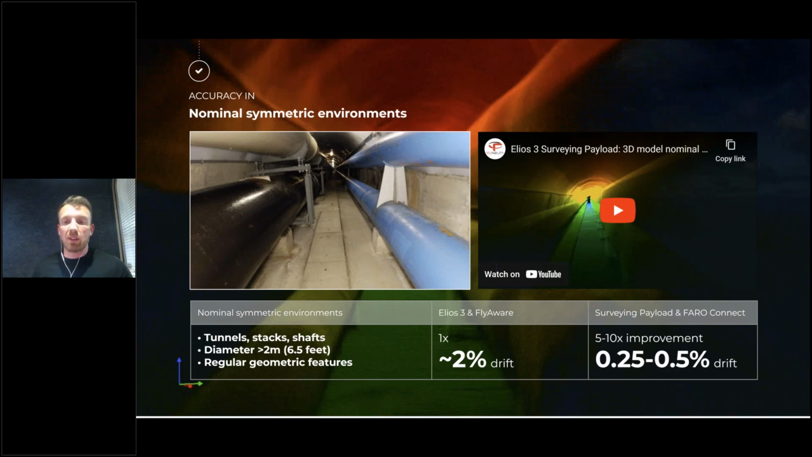So in this environment, comparing it to laser scan data that we got previously from surveyors, we're within the 2% of drift factor with Elios 3 and Flyware. However, what we're seeing with the survey package is we can get that drift factor to between 0.25% and 0.5% of drift. So it's a 5 to 10 times improvement over the previous standard package with the Elios 3.